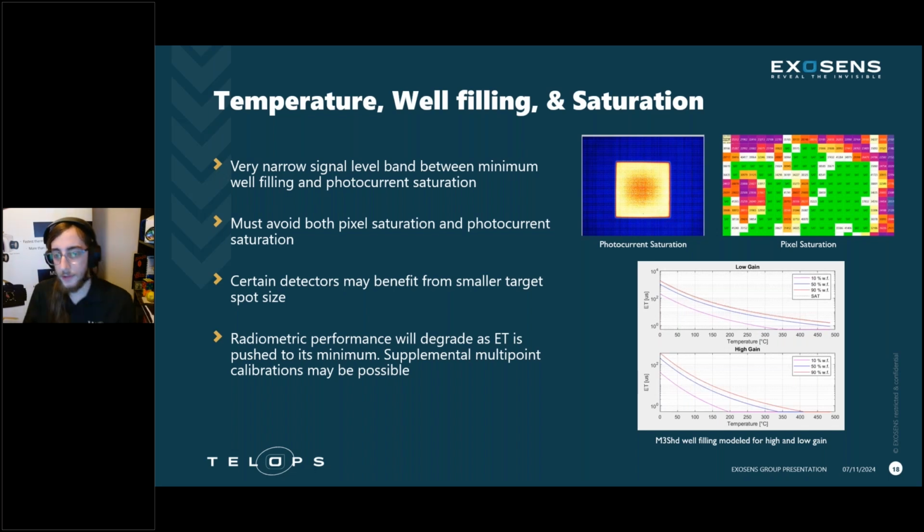So finally, here on this slide, I do want to talk about this plot in the bottom right. This is an estimate for the 2 different well depths that are available to us with our M3 SHD system with a broadband filter, modeled for high and low gain, which is how we've labeled that. The important thing to understand is that as we accept a high gain, we may unlock higher well filling, be able to hit our well filling targets faster at lower temperatures, but what we have to trade for that is dynamic range. We will not be able to see as many signal levels, as wide of a range of temperature in the same image, if we use high gain mode.